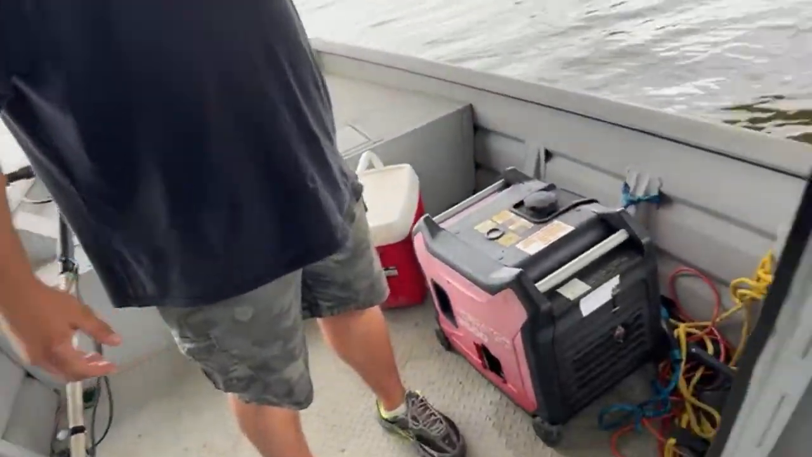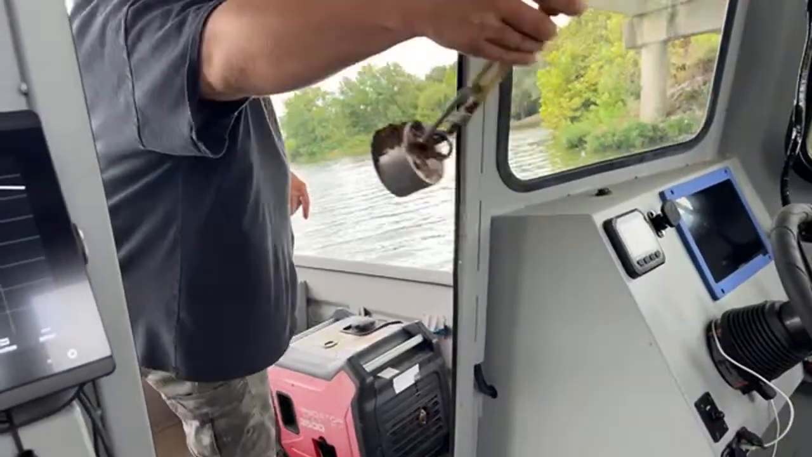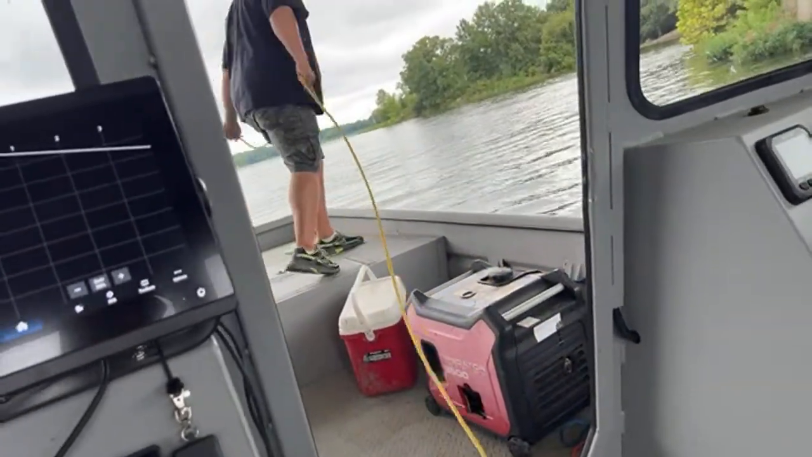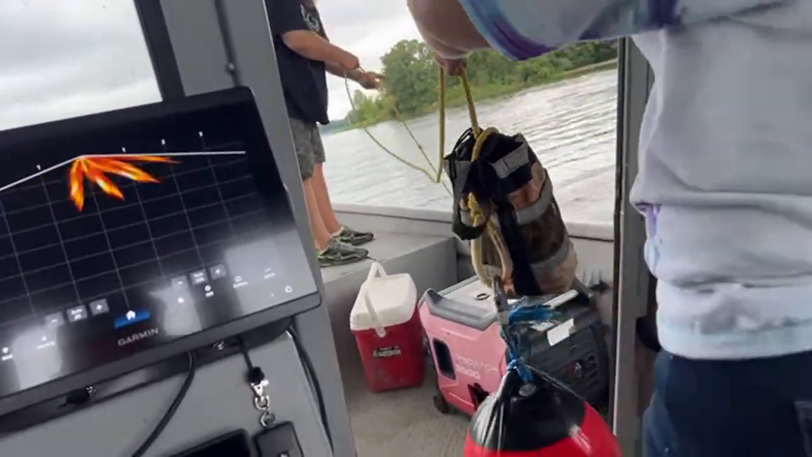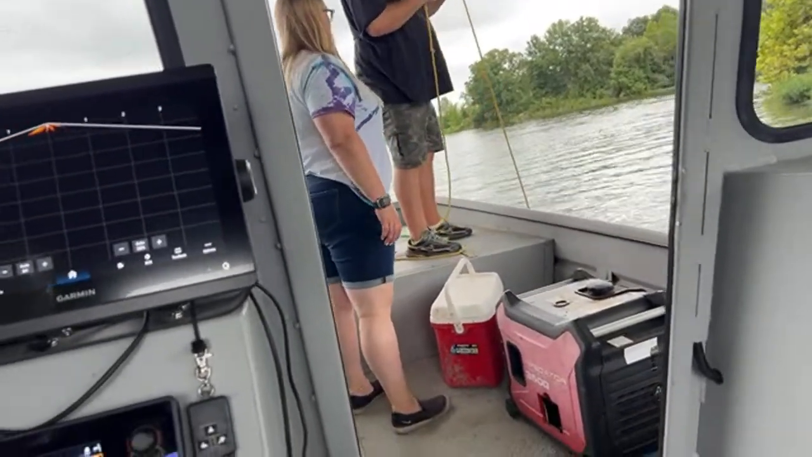It should be right here. Ow! I thought I had more line than that. Rope burn, sir. Oh, it's stuck.